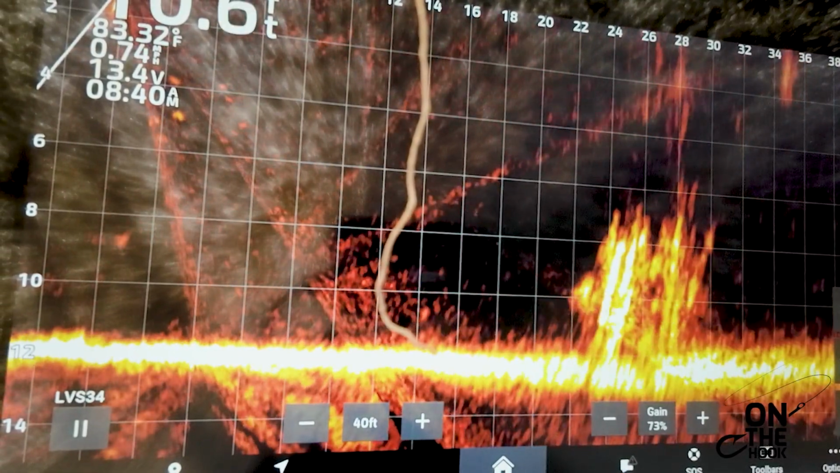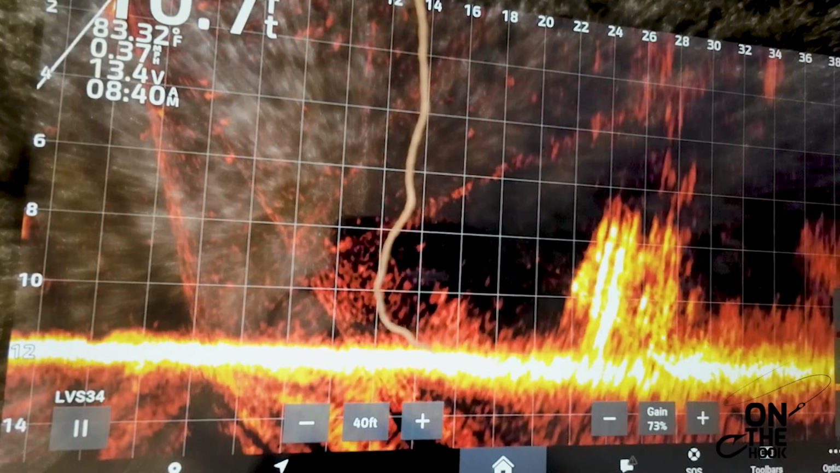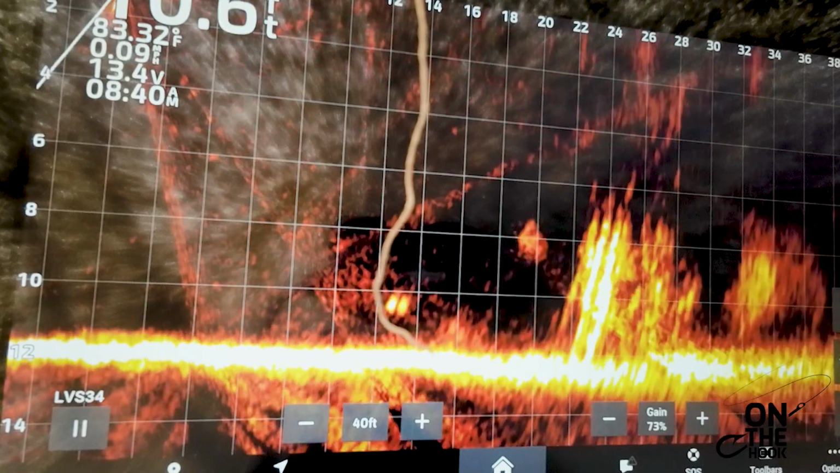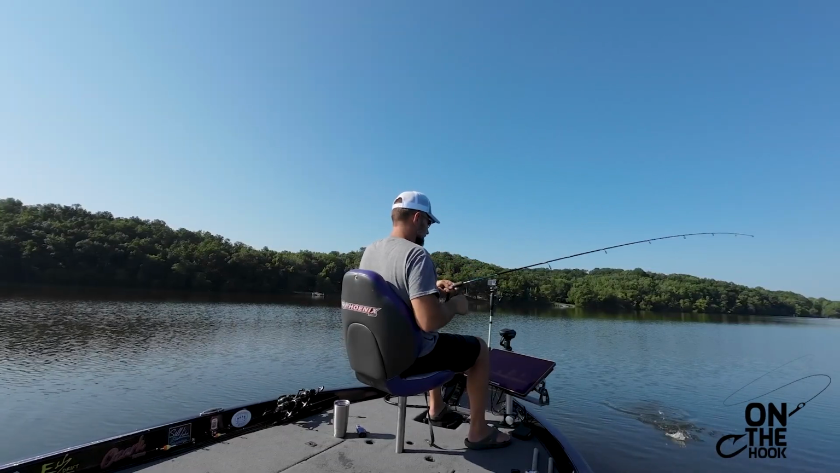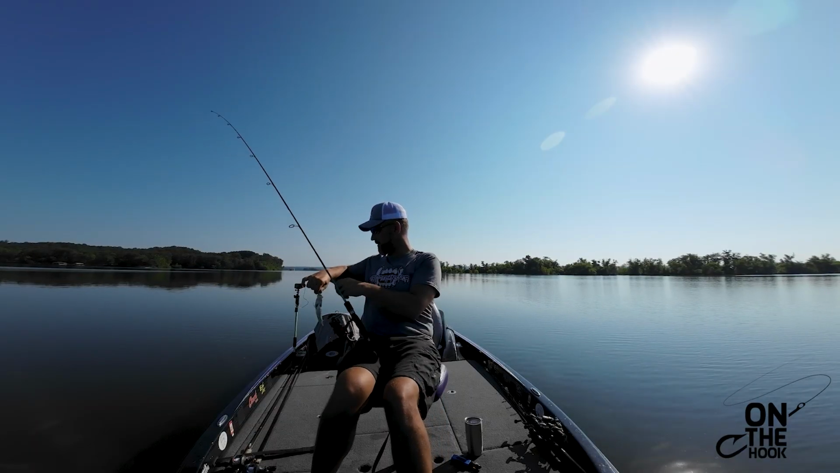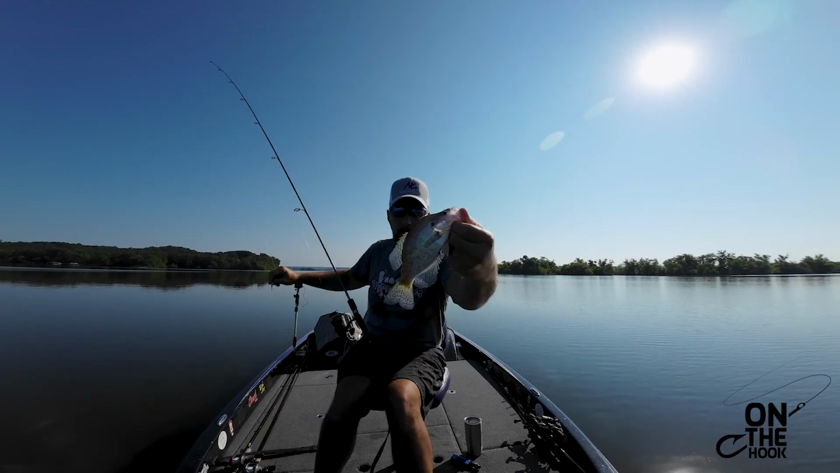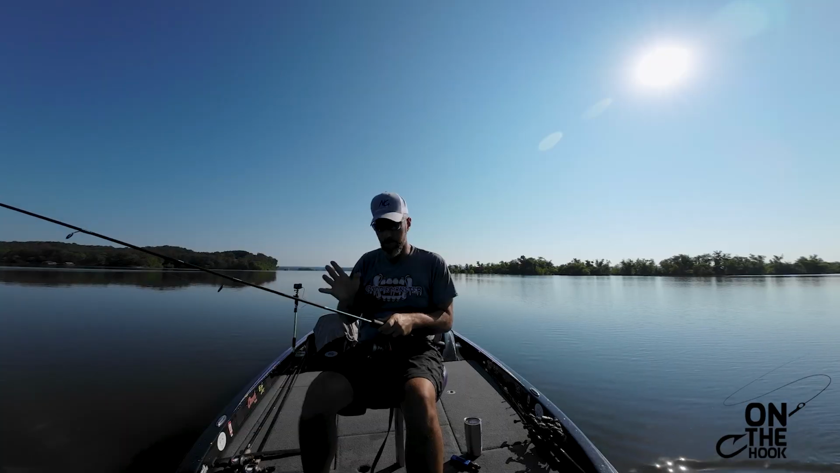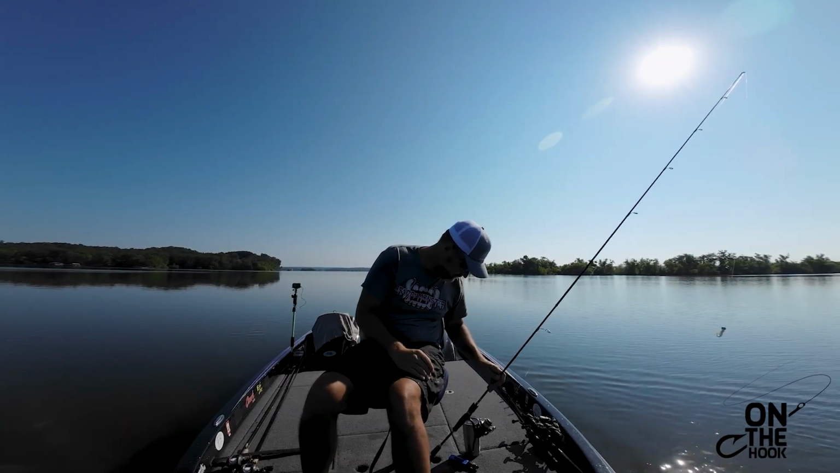Fish on the backside, I just don't know what it is. There's one. Another just eating size, just barely a keeper. So you just barely gonna go back to grow up just a little bit. All right, let's move on. That's a couple smalls in a row.